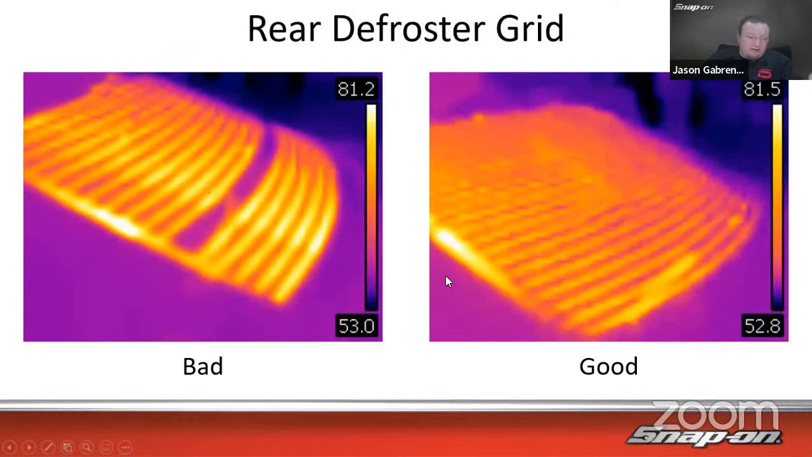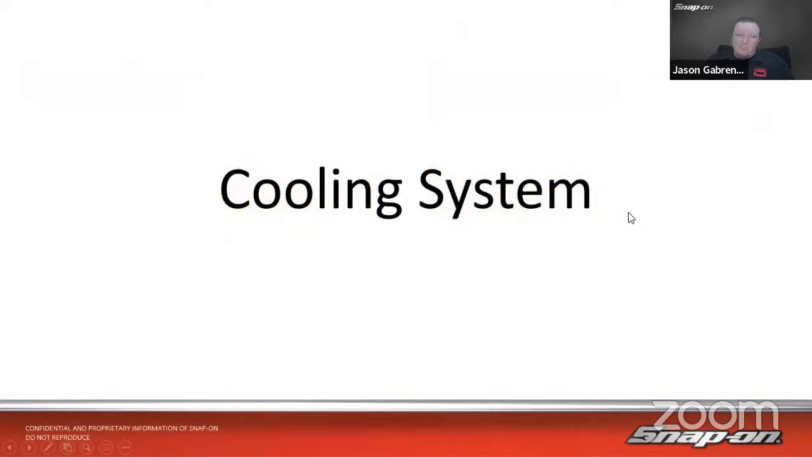Rear defroster grid too. This was always a popular one when we first started talking about thermal imaging. Hey, let's check the rear defroster. Do I have one bad panel in that grid or one bad wire in that grid? So in this case, we do have one bad wire right there. It is about the same temperature as the rest of the car, 60 degrees or so, and 80 something degrees on the rest of the grid. And then of course, after it's repaired, we can test it again, double check, and we can see it there.